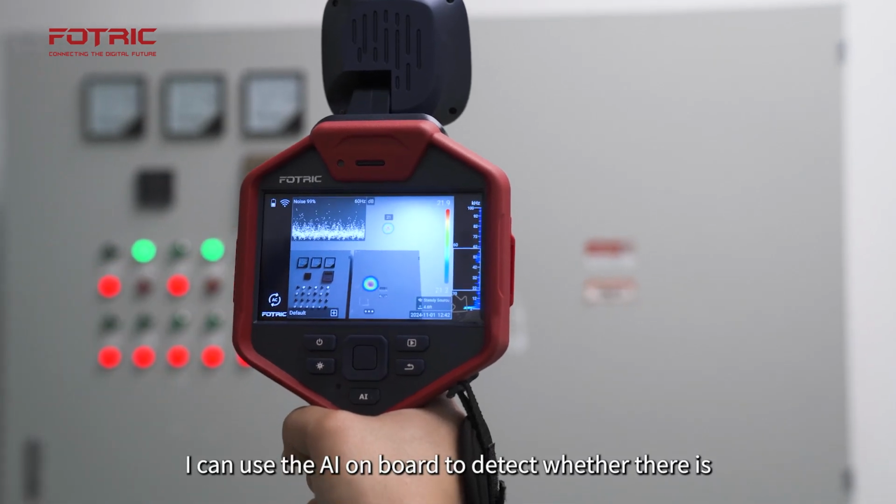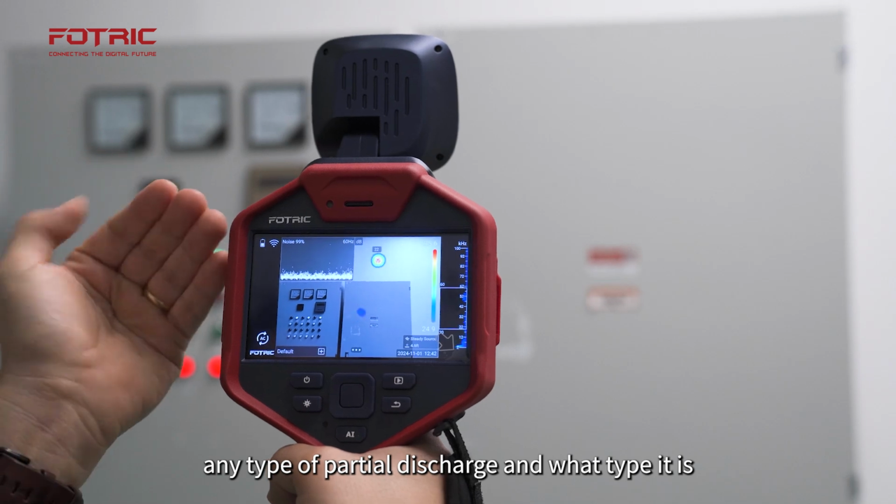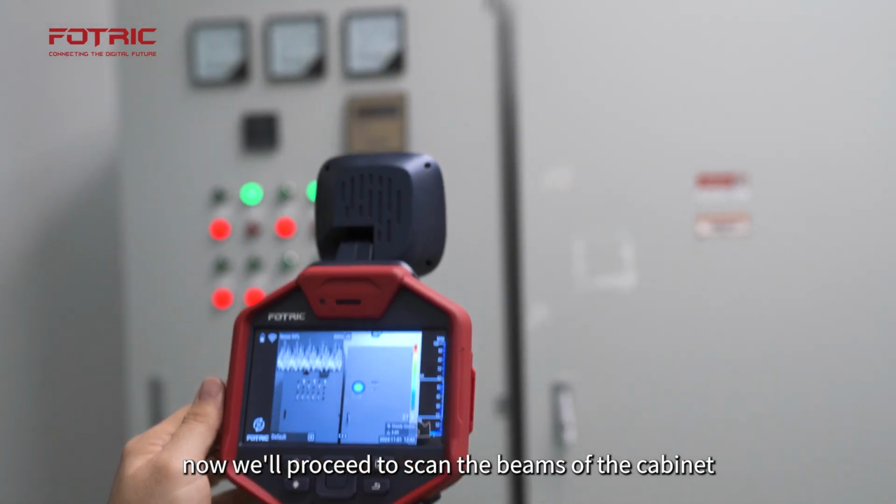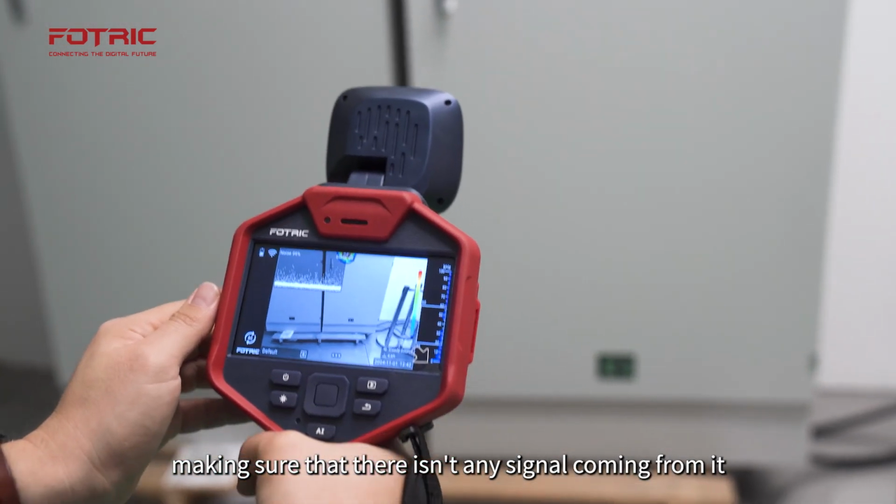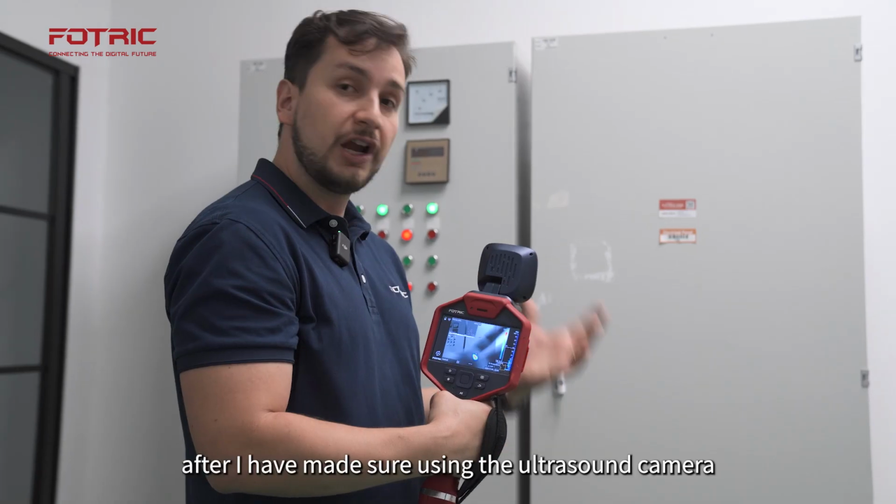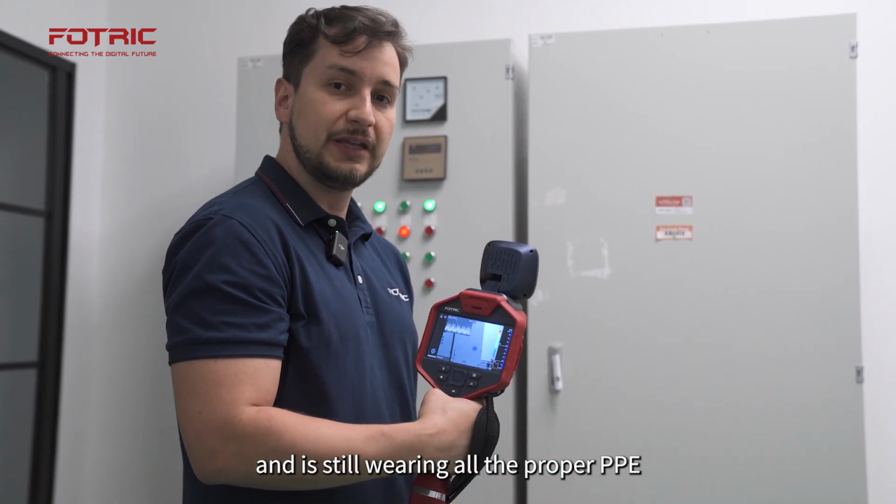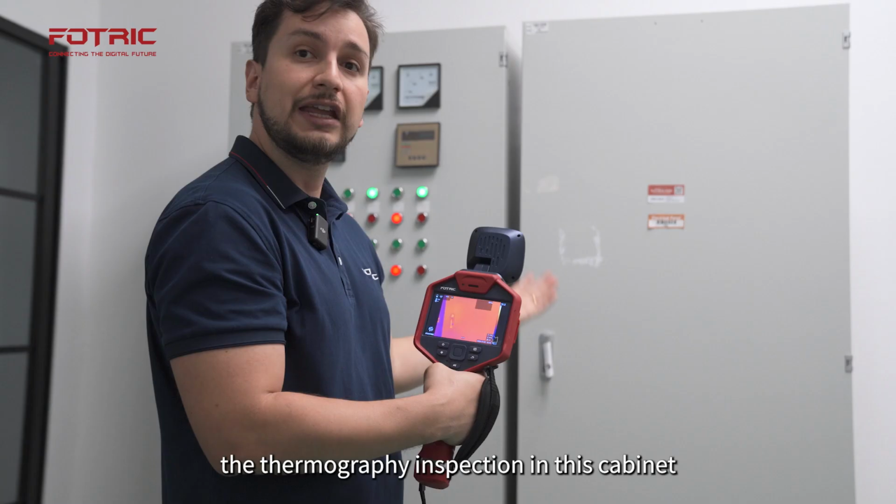I can use the AI on board to detect whether there is any type of partial discharge and what type it is. Now we'll proceed to scan the beams of the cabinet, making sure that there isn't any signal coming from it that the camera identifies as partial discharge. After I have made sure using the ultrasound camera that it is safe for me, and I'm still wearing all the proper PPE, I can proceed to perform the thermography inspection in this cabinet.